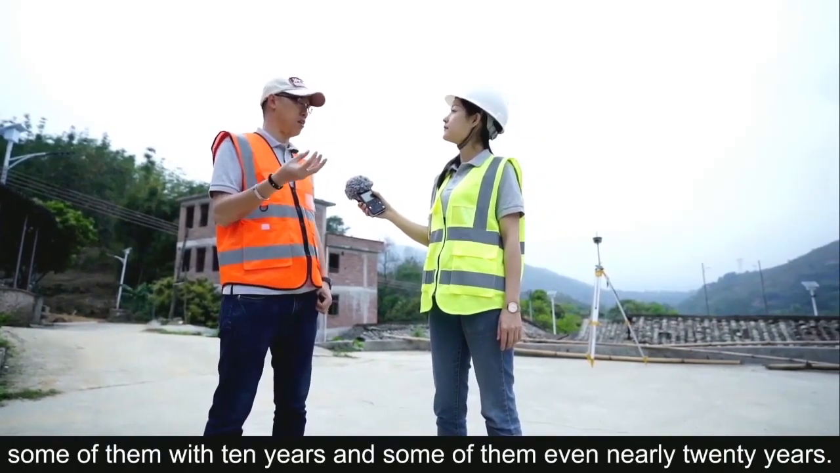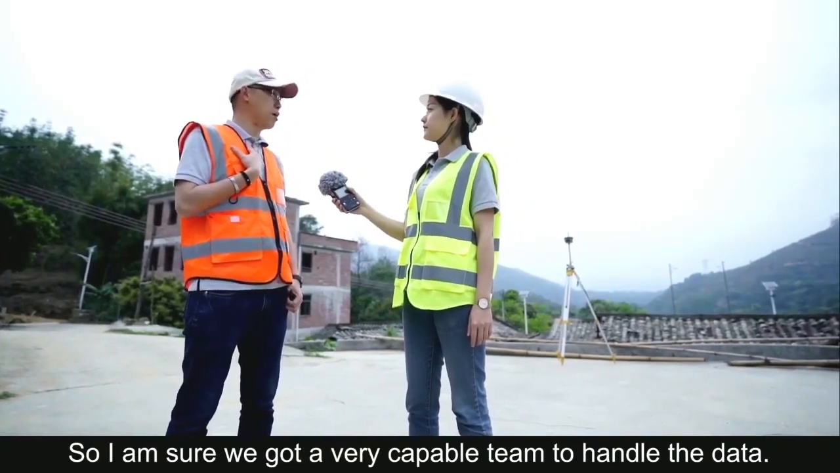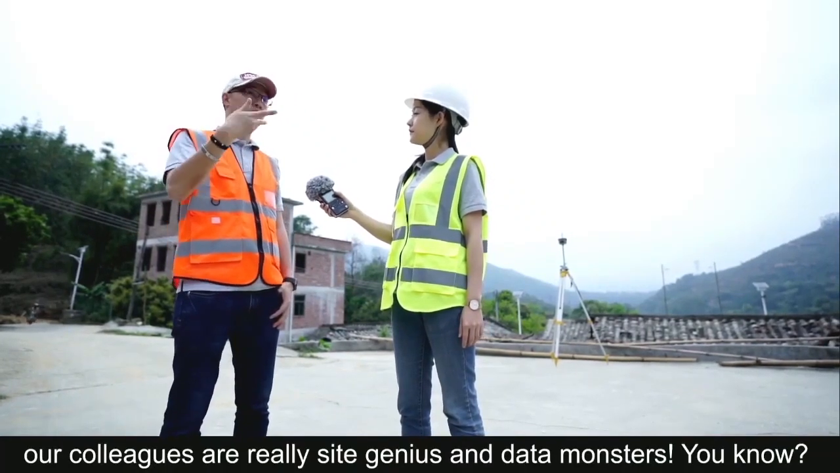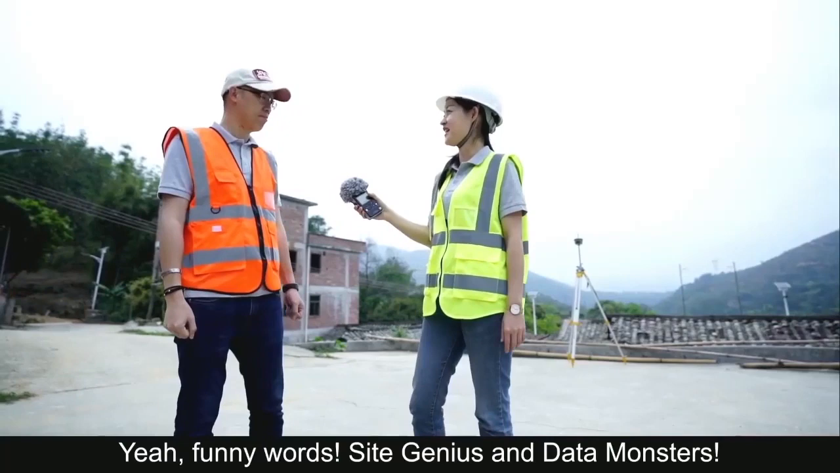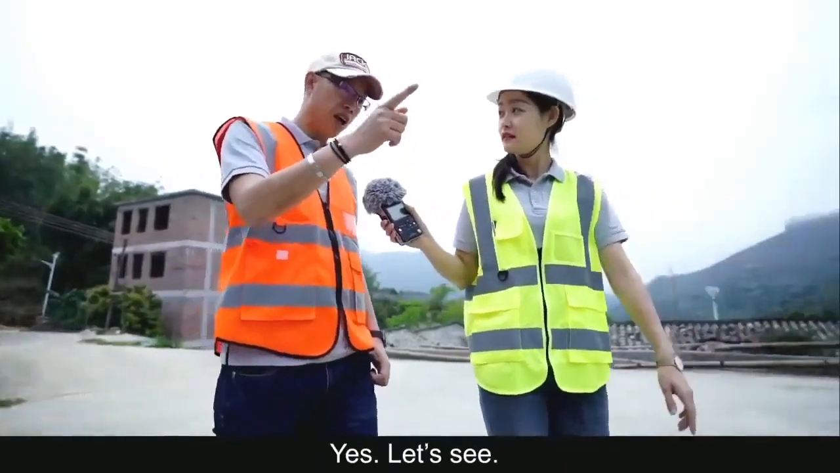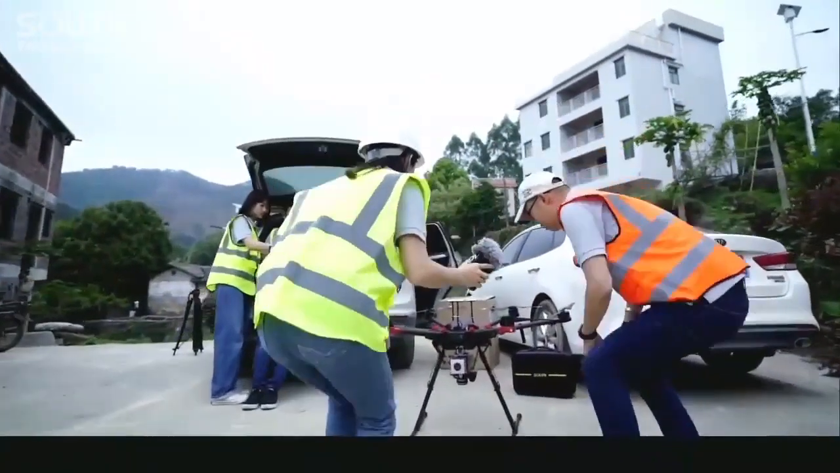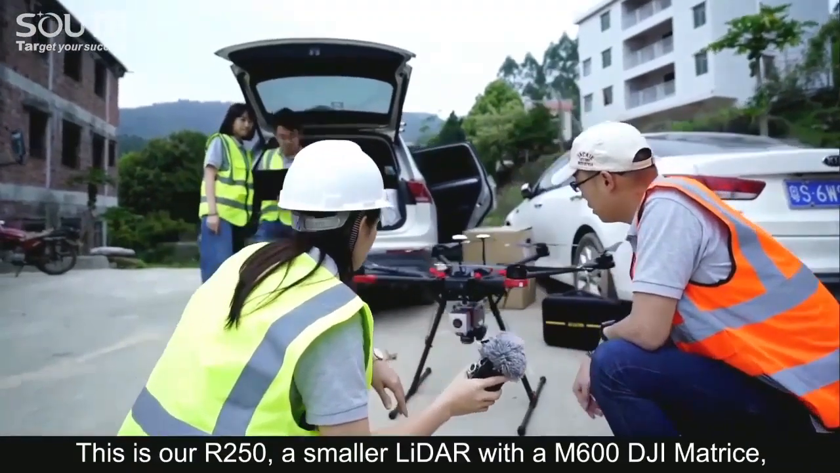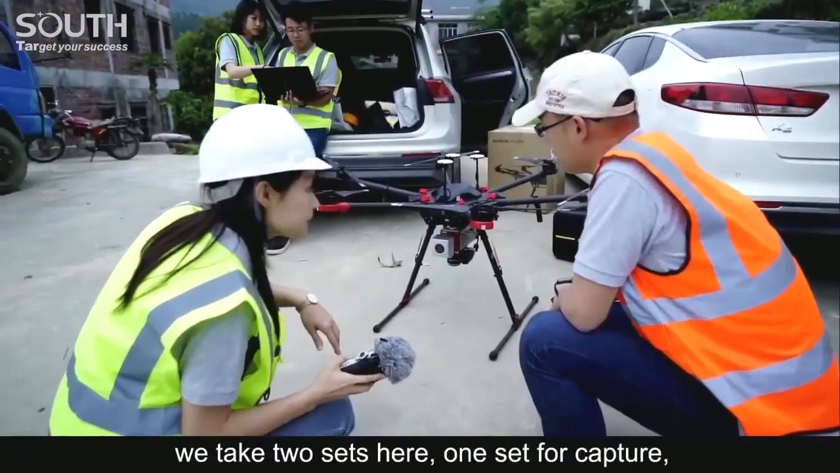Let's see, come and have a look. This is our R250, a smaller LiDAR with the DJI M600. Usually we call it a star LiDAR solution. We take 2 sets here, one for capture, another set for backup or practice. Suppose the area size is small, we will capture two groups of data, and then we compare the accuracy and the efficiency. Sometimes fly high or low, depends. This is how we improve our workflow or teamwork.